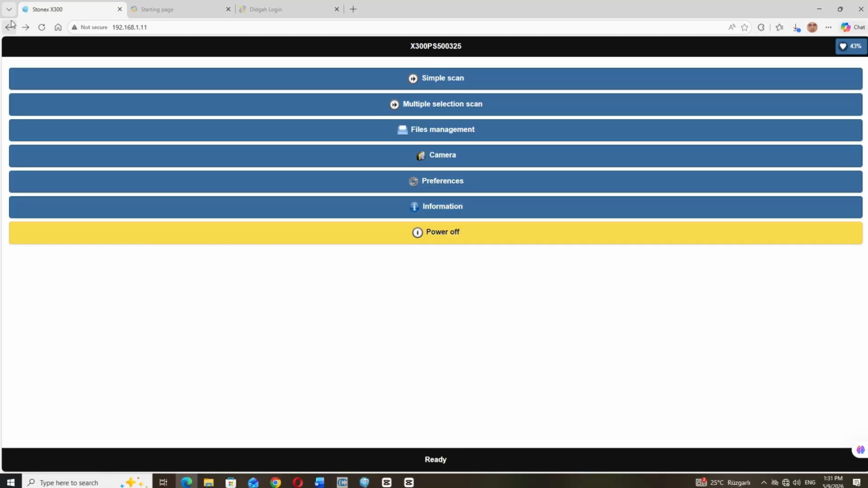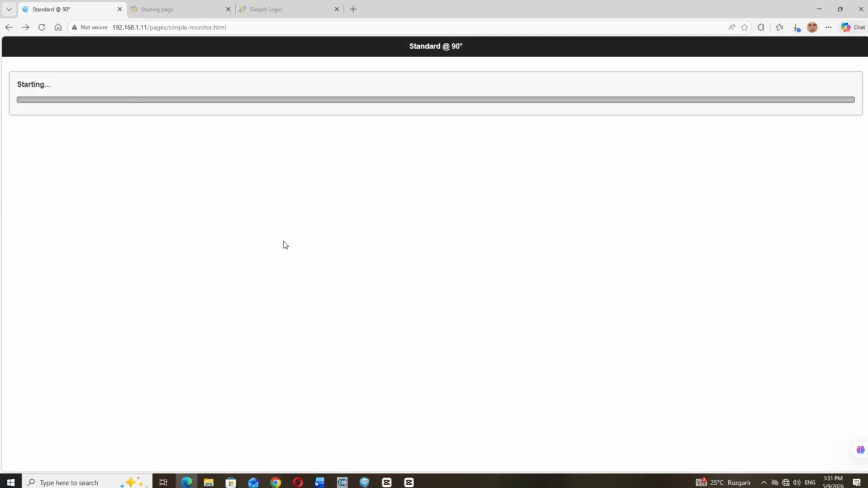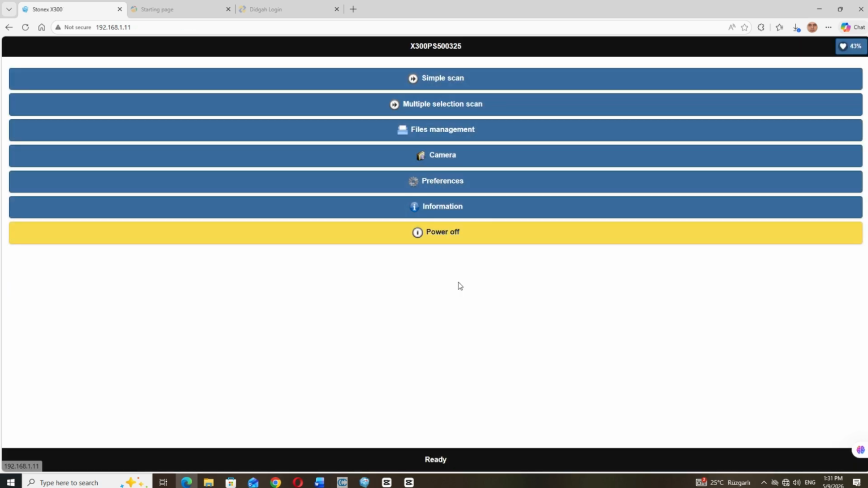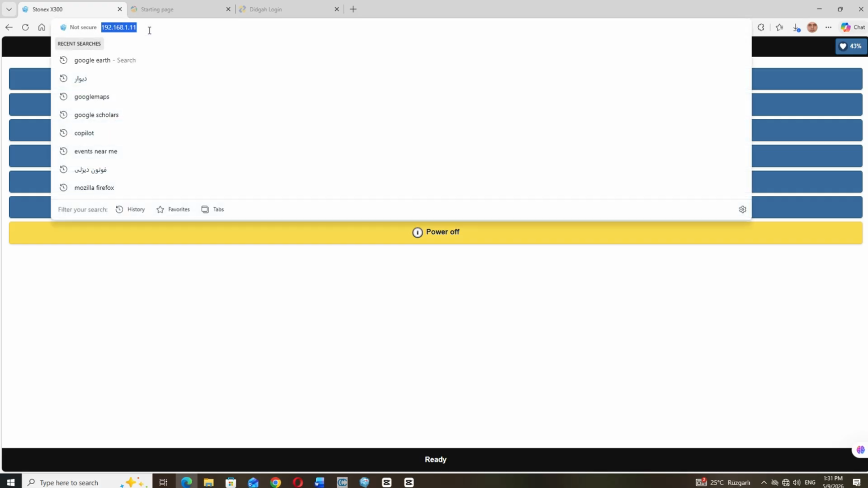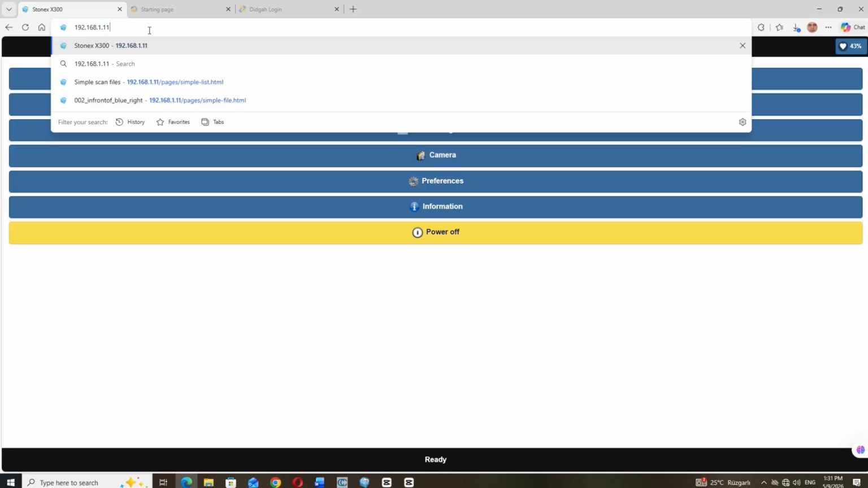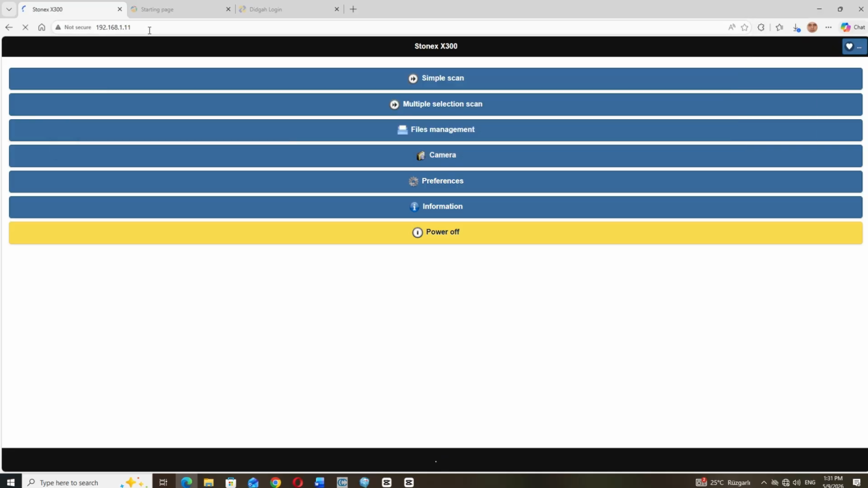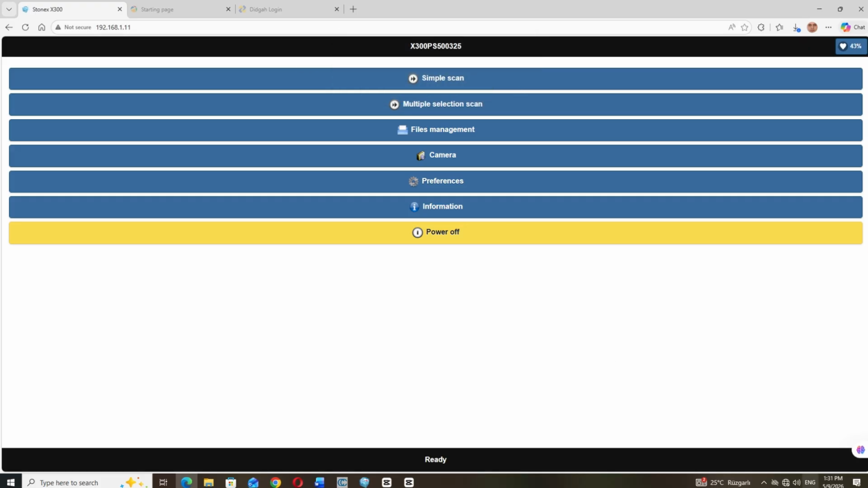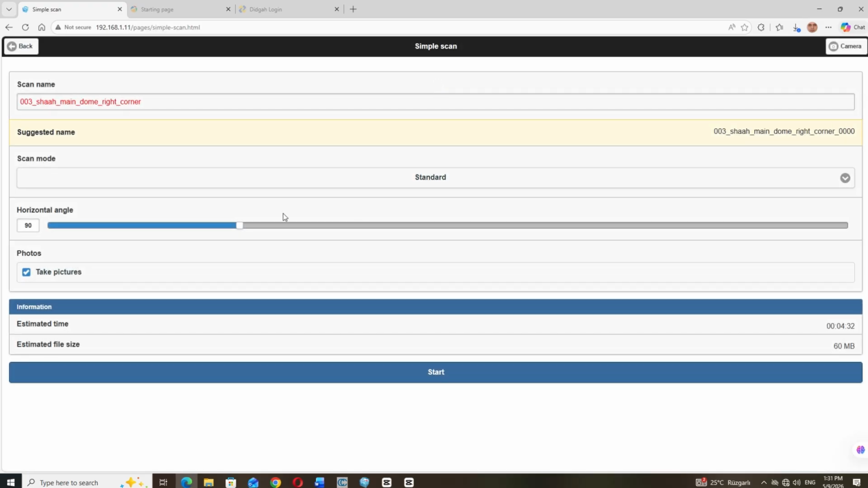Just to show you the quality, actually I did it again based on screen recording, and you see this is only the photo that you can take, and it's a type of scan. First of all, as I mentioned, you type 192.168.111 there, and then you use the username and password and connect to the access point. Actually, before everything you have to connect to this, the type of the scan.